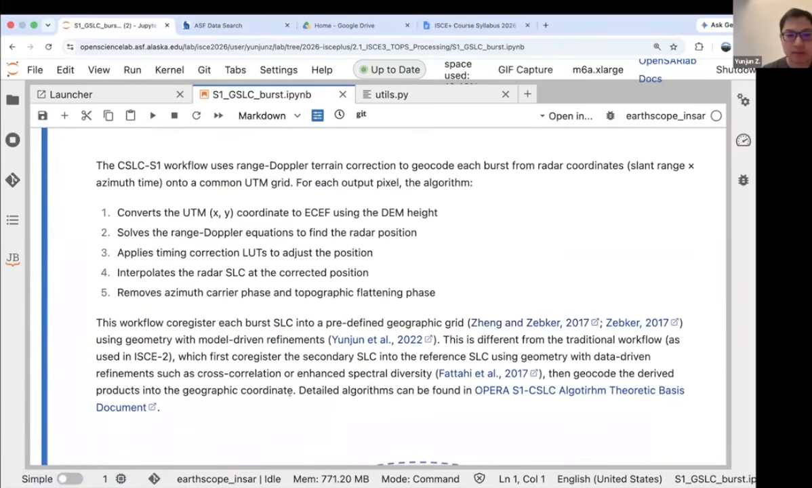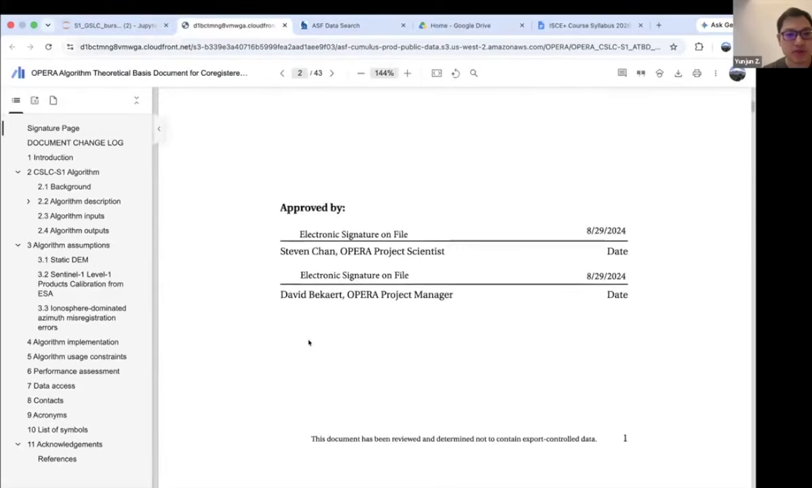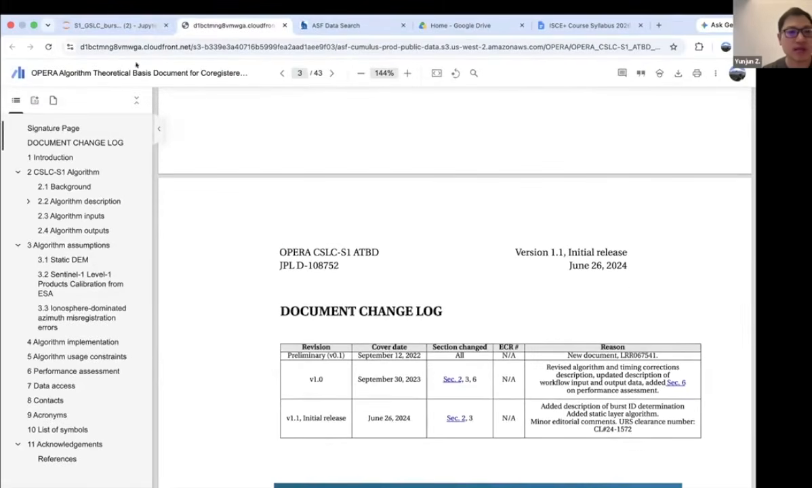The entire workflow and algorithms of this new GSLC co-registration, you can find in the OPERA S1 CSLC algorithm theoretical basis document online, which is now already public. If you click the link here, it will show you the exact equations and the exact algorithms that we're using.